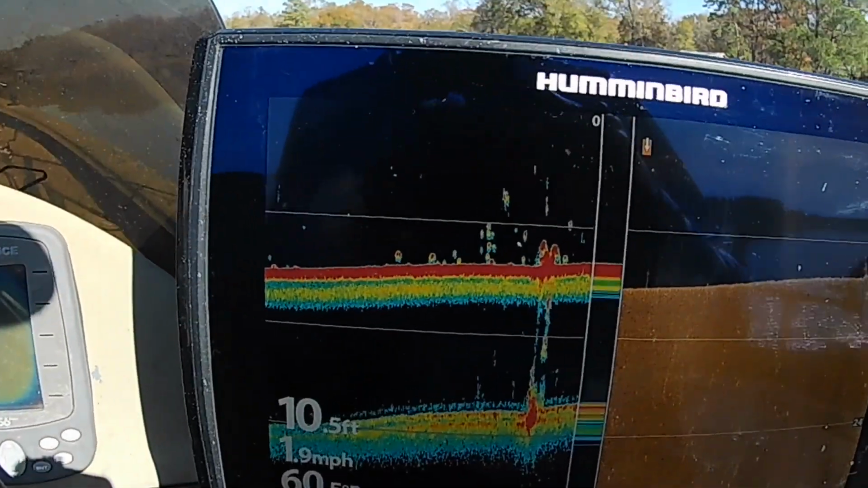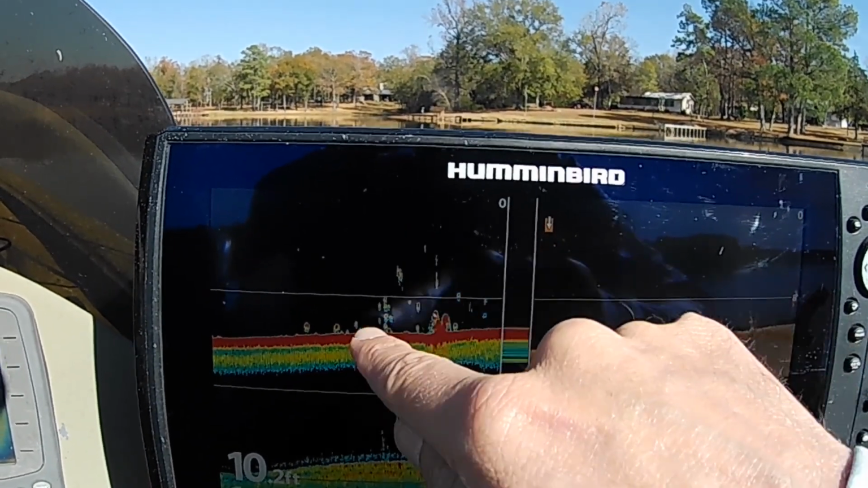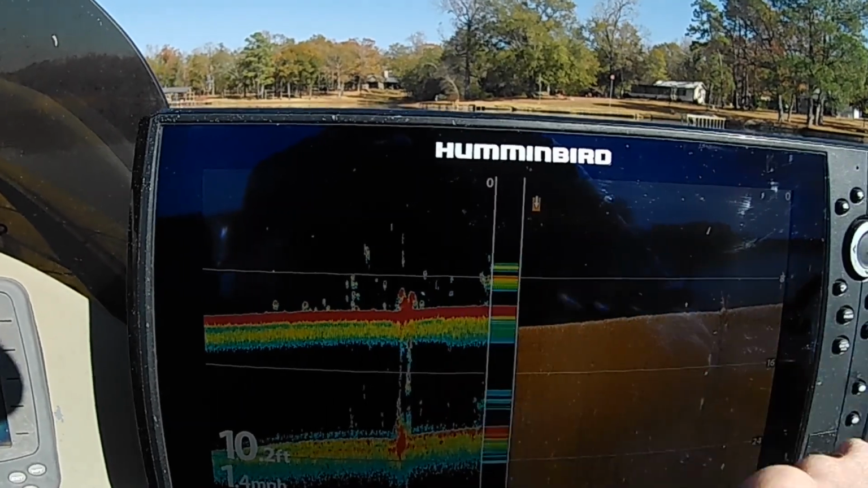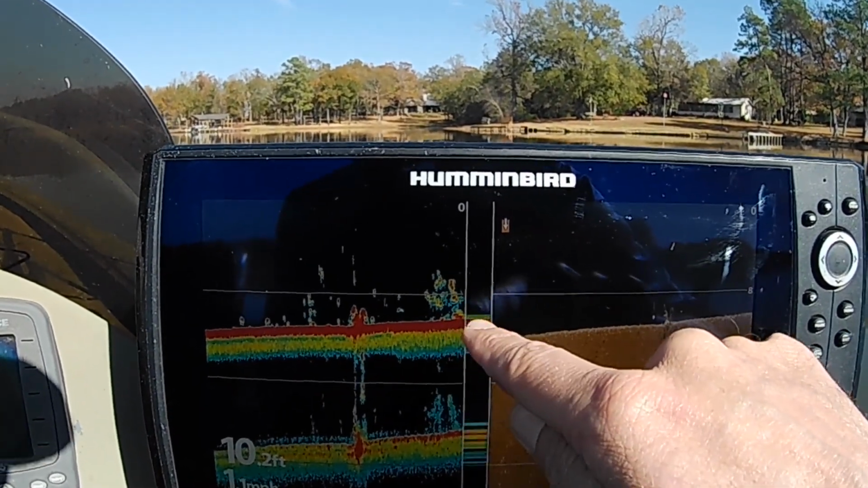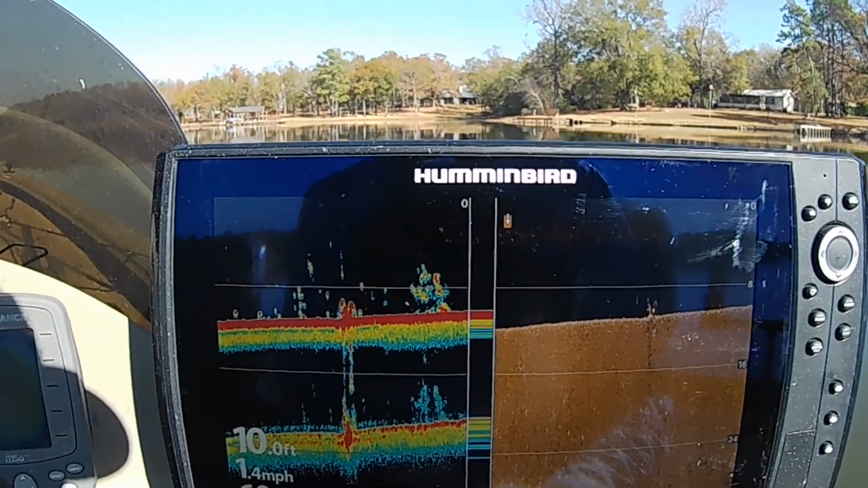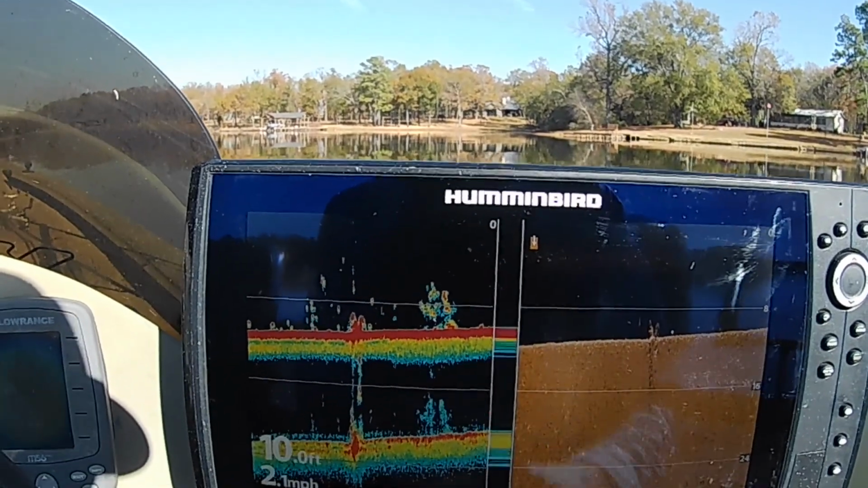Let's see if I can get you a little closer. There's a little cluster of crappie right around it. You can see some images on the outside edges of the stump, and then also right around the stump as well. So those are the kind of fish that I'm going to stay on. Look at here, here's another. Now this could be a school of gizzard shad because there's so many, but it also could be a school of crappie too. So what I'm going to do is throw the Livescope over, see if I can't catch a few of these.